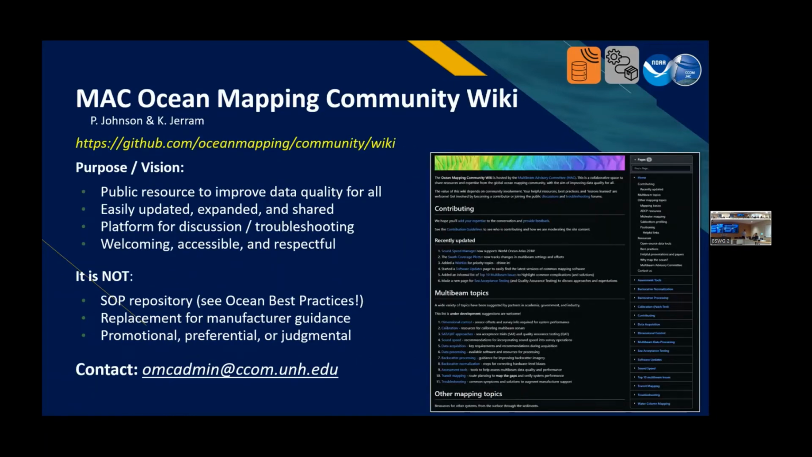I did want to point this out. This is actually another interesting project. This is spun out by the Multibeam Advisory Committee, led by Paul Johnson and Ken Jerram. We've talked about these forums in terms of how we can communicate and discuss things. And this is a great example from the ocean mapping community. It's built on GitHub, and it's a public resource for all to improve their data quality and to help troubleshoot these systems. And so it's easily updated and shared. It's taking advantage of GitHub's natural issue tracking capabilities to open up discussions on different topics relevant to, in this case, the ocean mapping wiki.